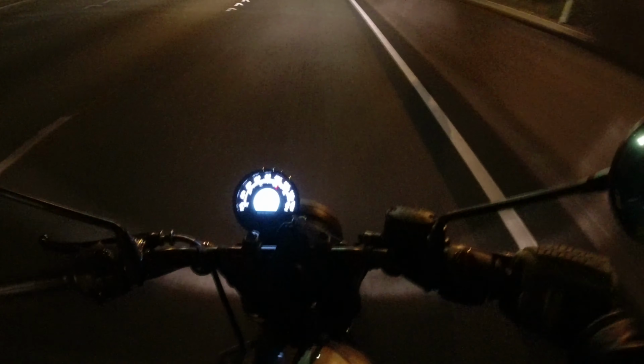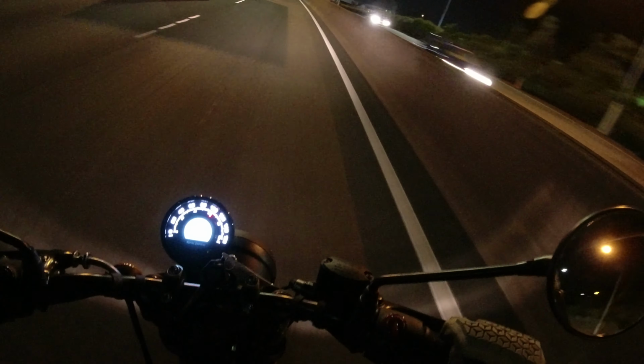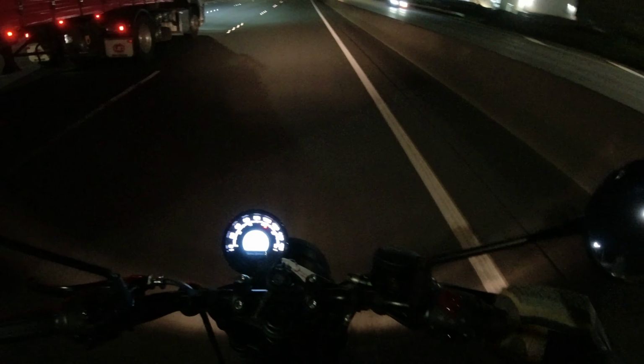Yeah, it would be interesting now that Royal Enfield is clearly on a path for building the 650 lineup as a larger capacity version of their 350 lineup. So we've got obviously the Continental GT 650, that was a larger version of the Continental 500.